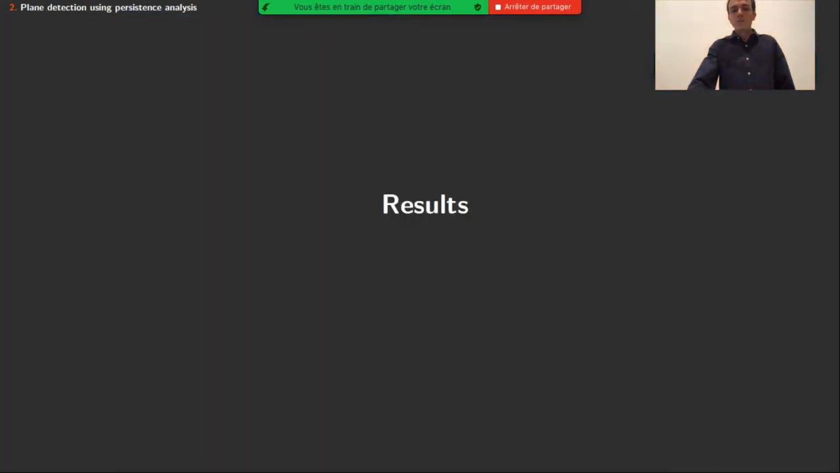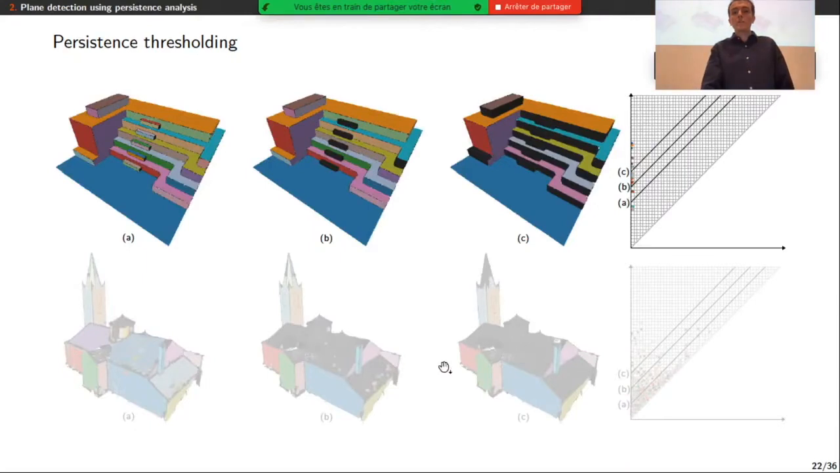So I'm going to show you some results. Here with this synthetic example, we show 3 different thresholds on the persistence. If we take the lowest threshold A in this diagram, we can see that we discard only a few components that actually correspond to the size of the small steps here. And at the highest persistence level C, we obtain only the mostly planar shape of the point cloud.